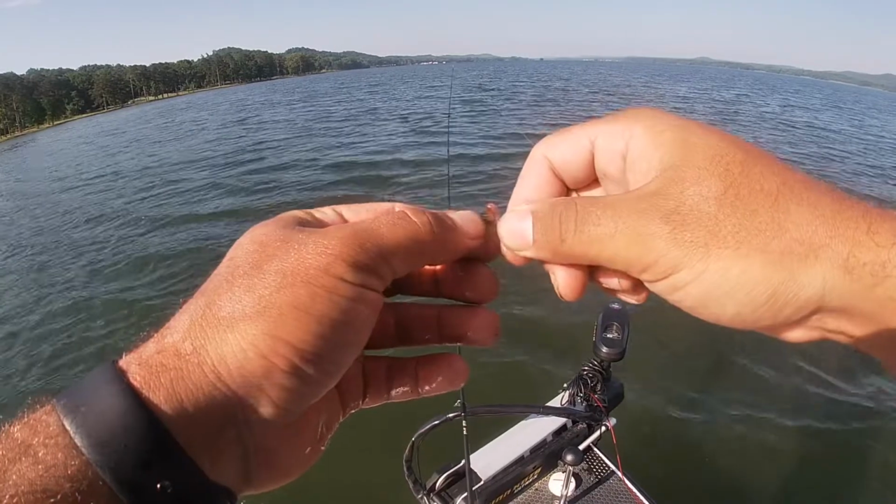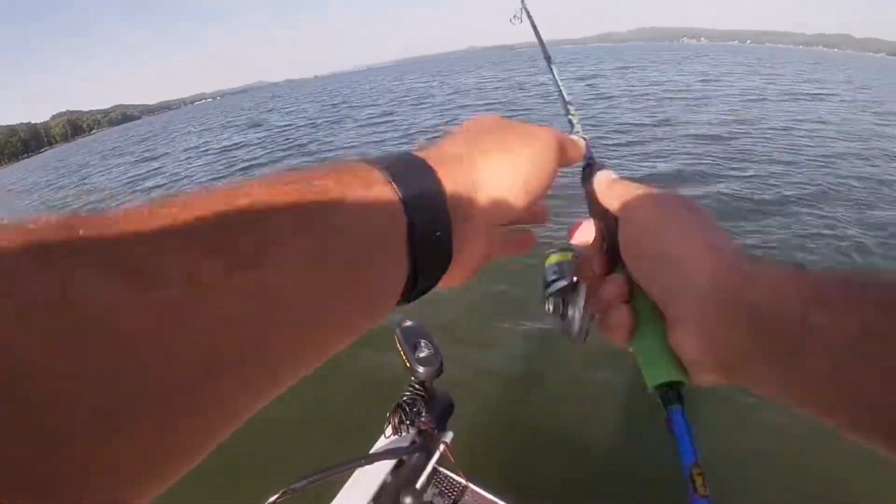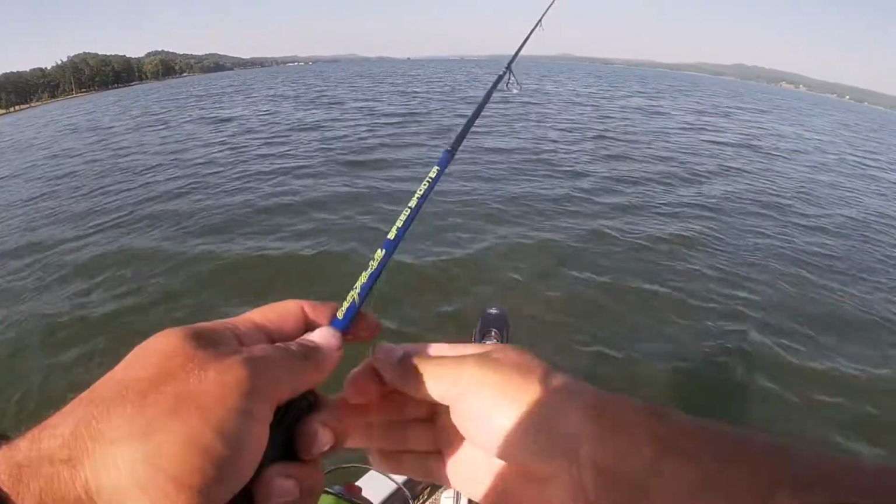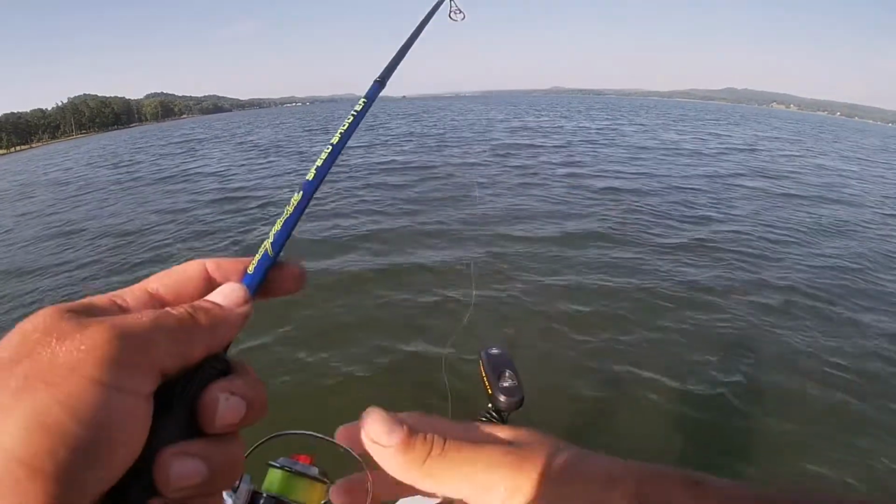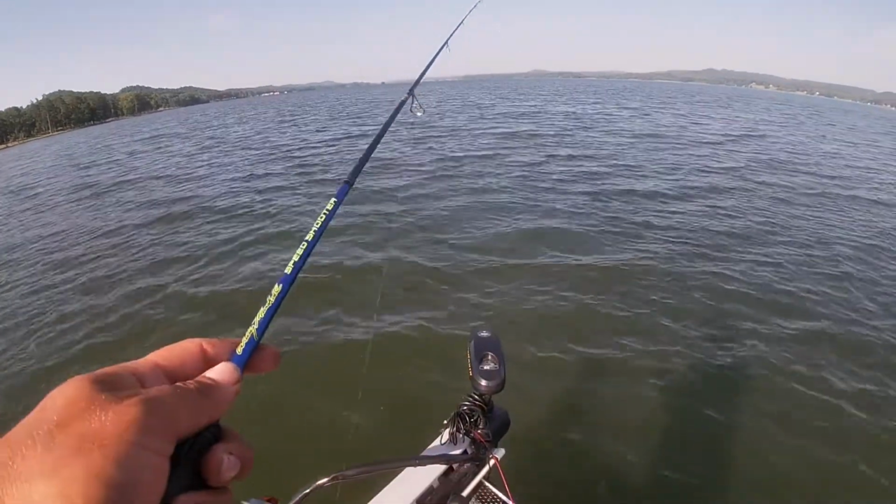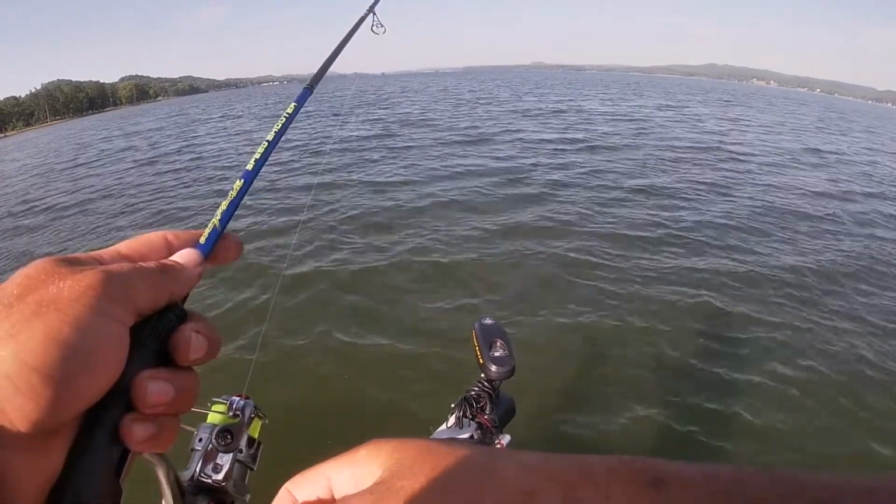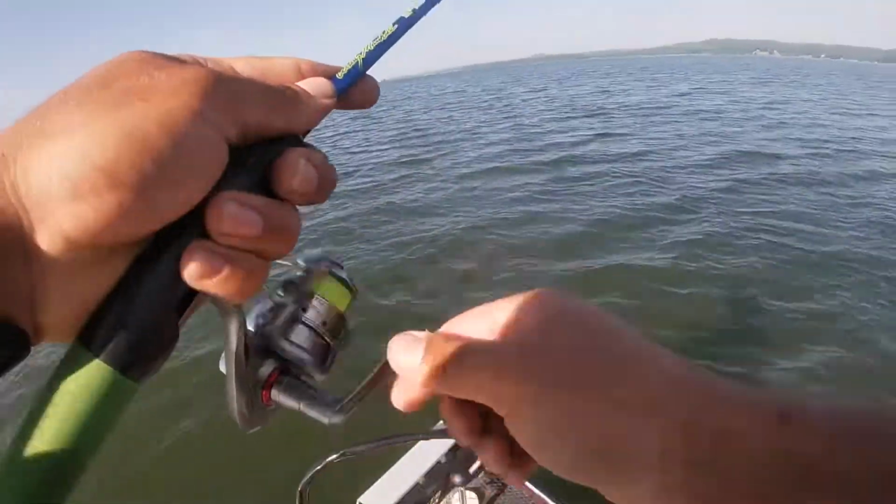Fishing this type of way, out a little bit deeper than normal, is not always better, but a lot of times you'll find a lot more fish. But of course you can find a lot of fish up on the banks too. Not many people fish out deeper like this.